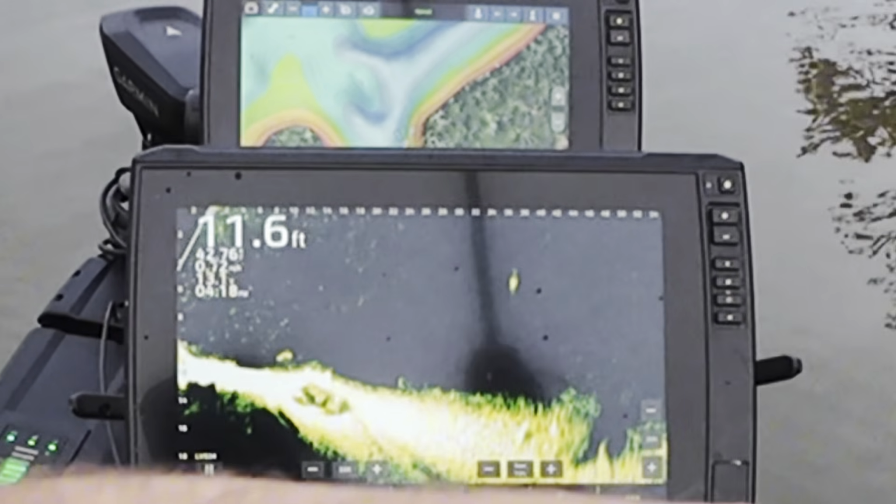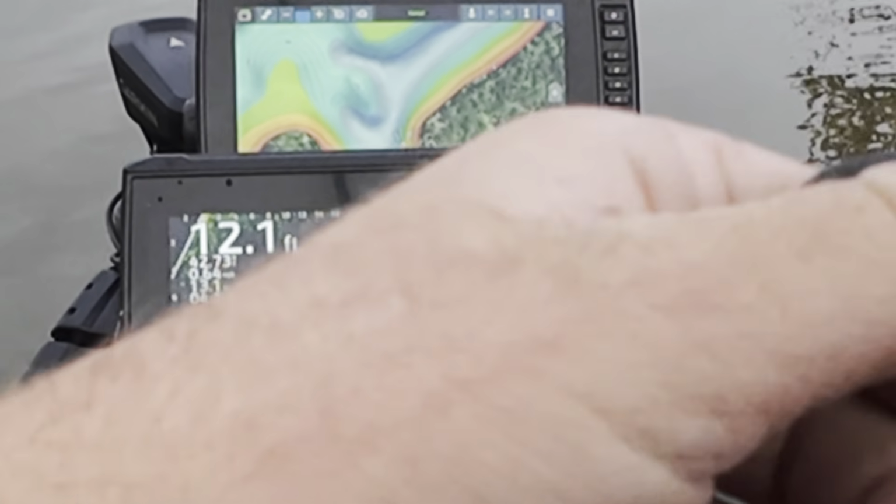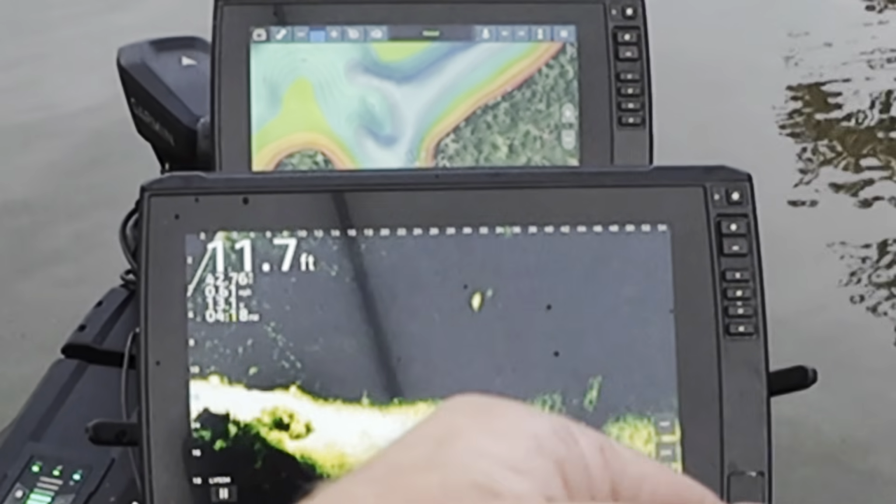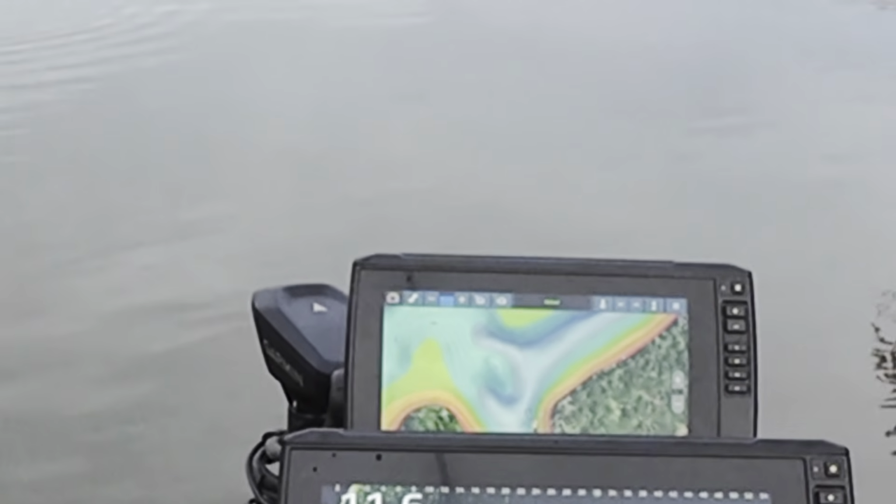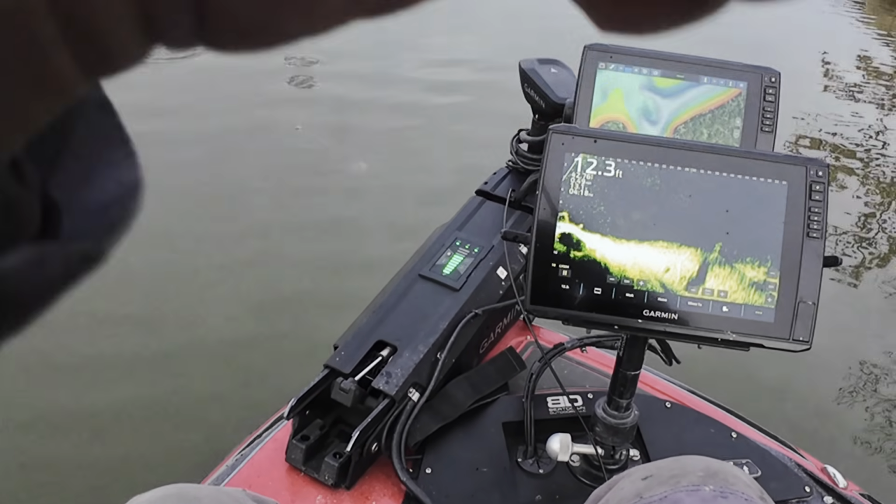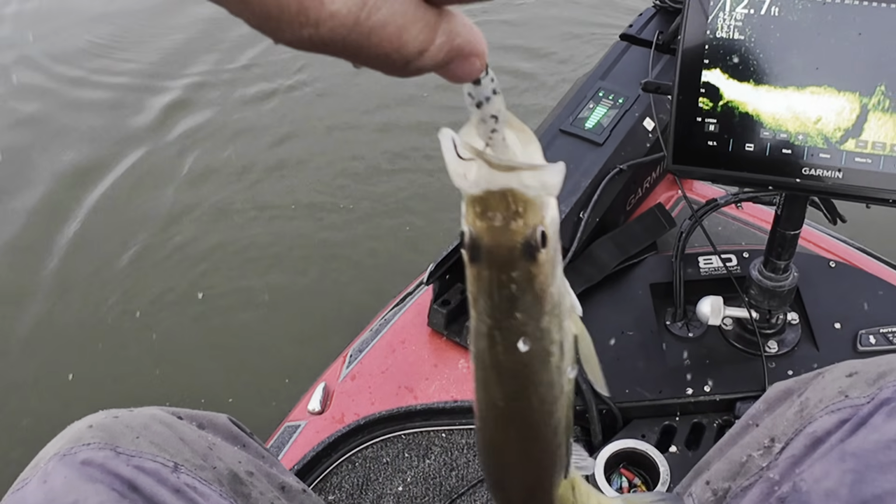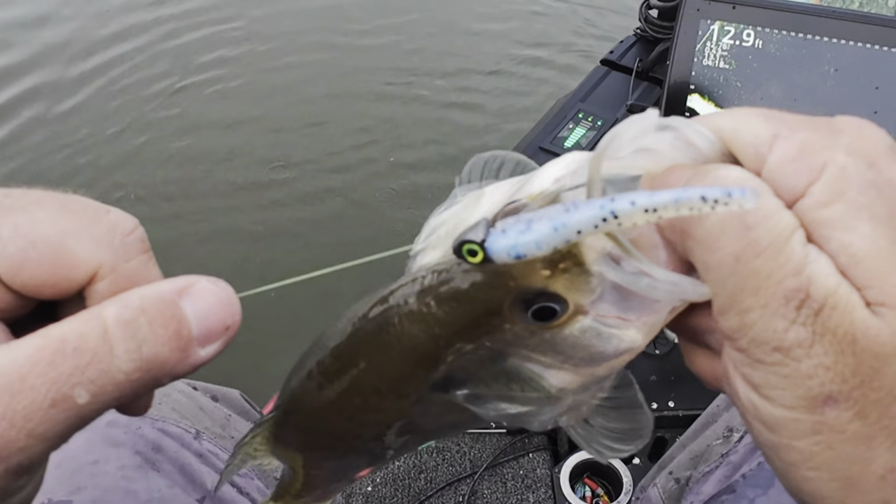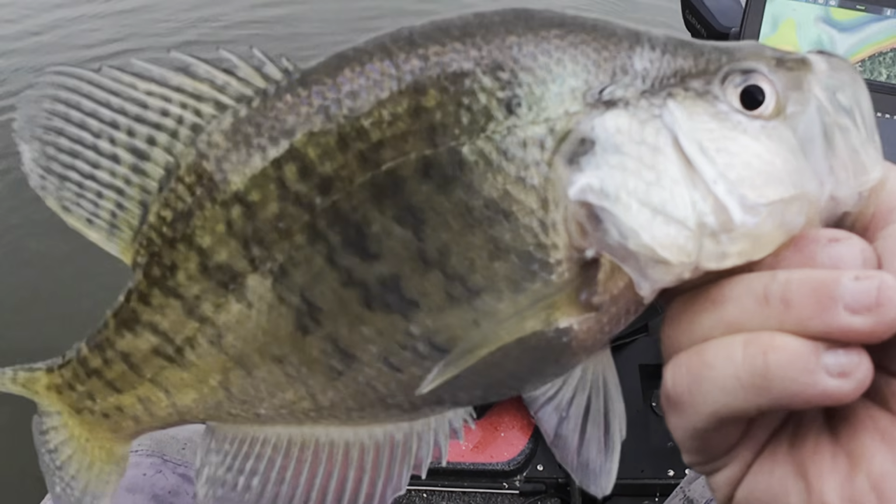Fish out here floating. 36 foot out, about 5 foot deep. Beautiful cast. Here he comes. Fish on. That was awesome. That was a good cast. Decent crappie. That's 2 fish in a row back to back, all on the 1/8 ounce Cyclops. Put him in the boat.